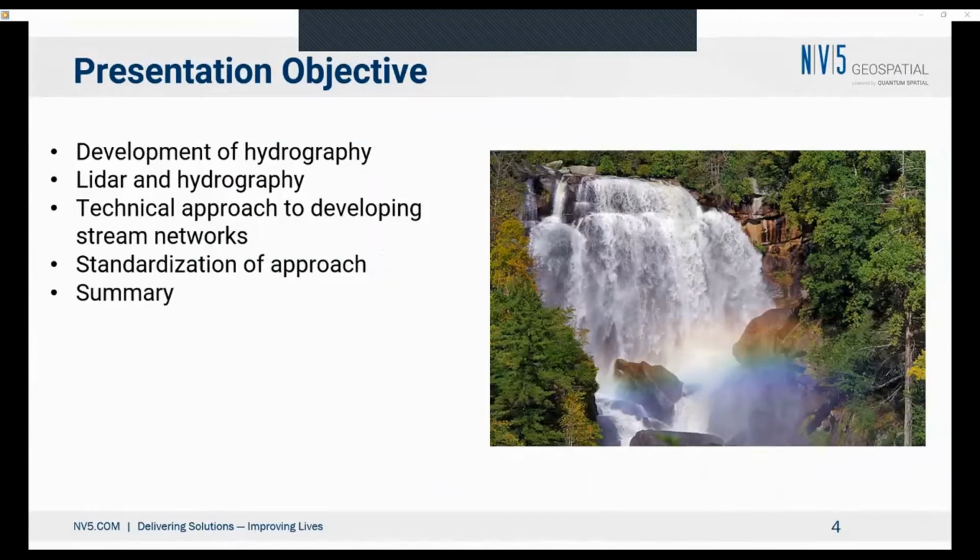What am I going to talk about today? So really what I want to do is focus in on hydrography, talk a little bit about the history of hydrography, understand how LiDAR plays in that, talk about how we can develop stream networks and watershed boundaries using LiDAR, the advantage of standardization, and wrap it up with a summary.